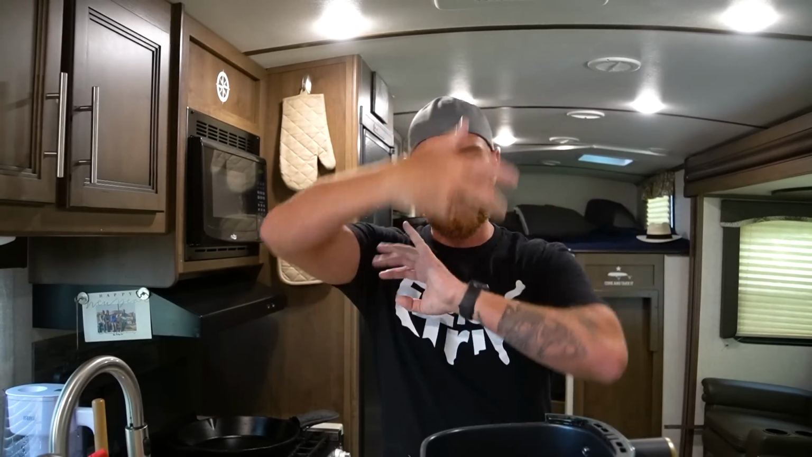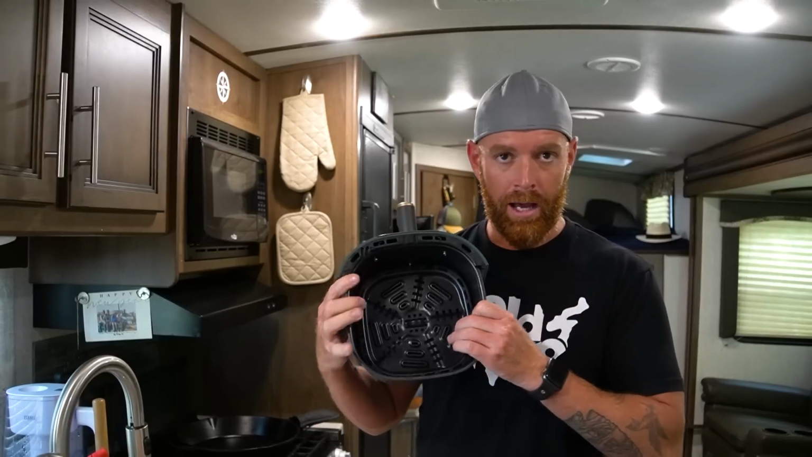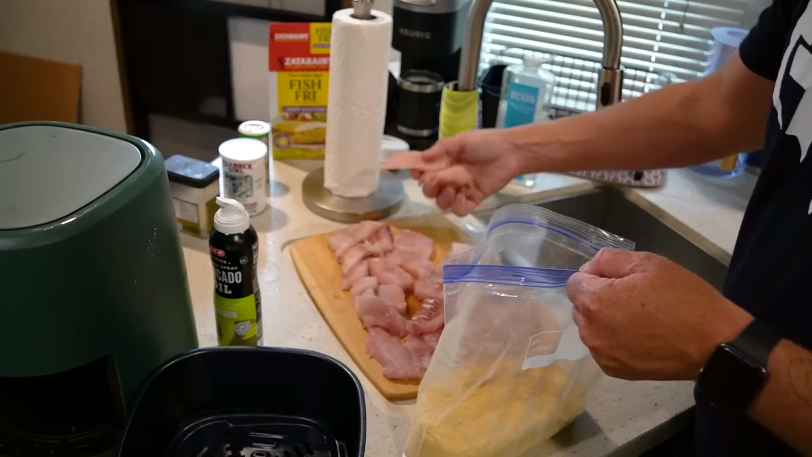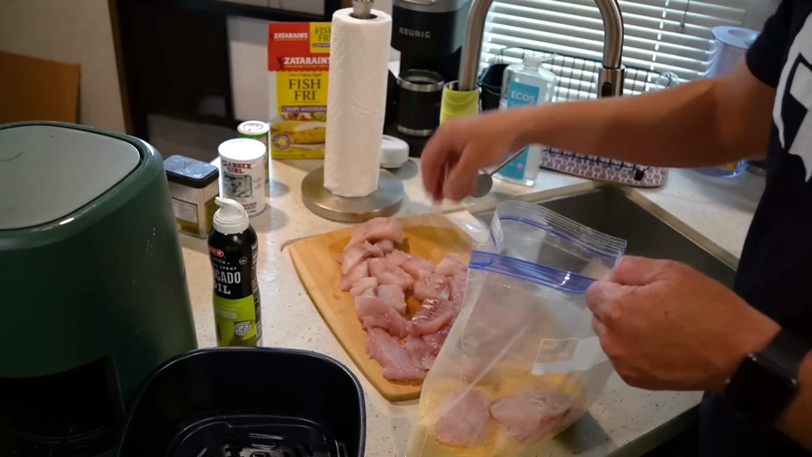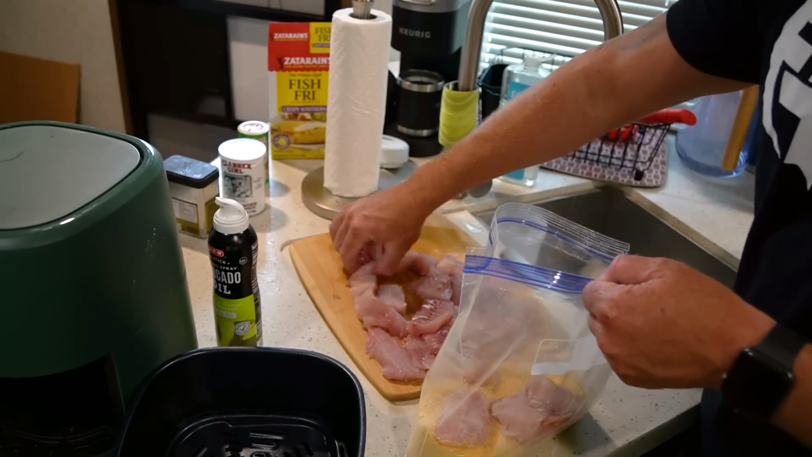The whole idea of the air fryer is that that hot air is being circulated around your food, and if your pieces are touching, that part where they're touching is not going to get crispy at all. That part's not going to be good. So, unfortunately, you can buy big air fryers. Because of mine, we're going to be able to do 7 or 8 max of these little pieces at a time. So I'm going to throw about 7 or 8, about how many I think will fit in here without overcrowding it, into this bag.